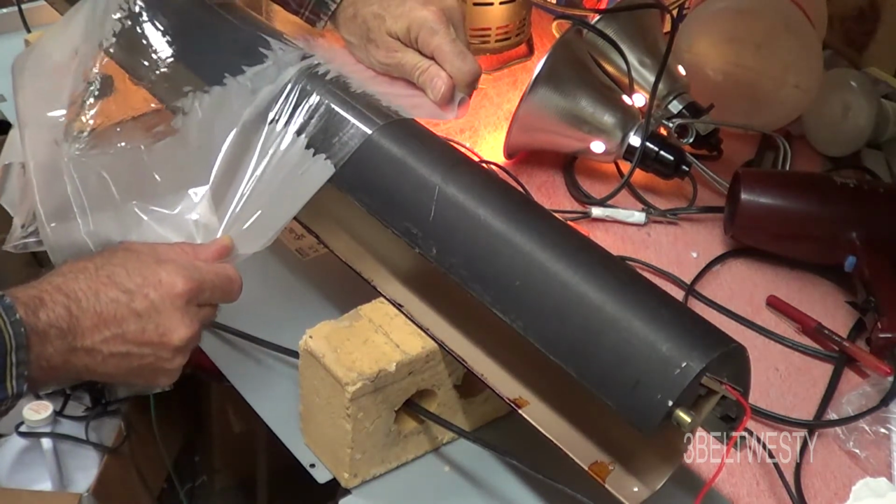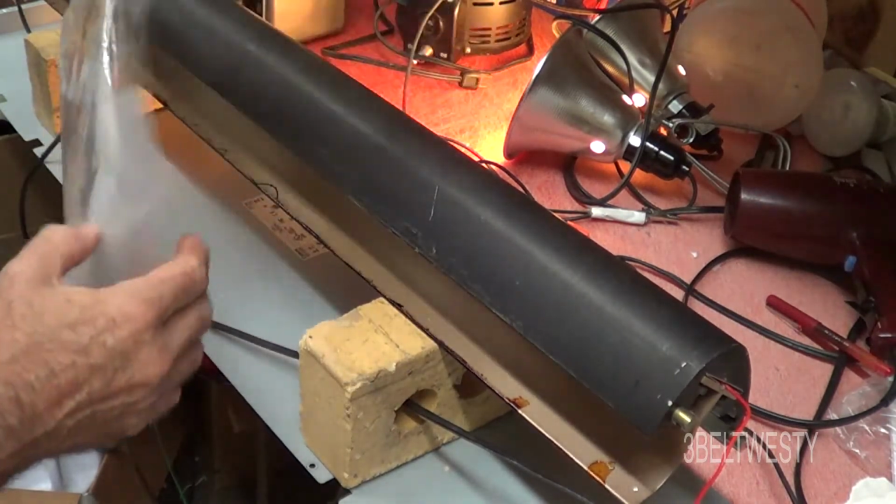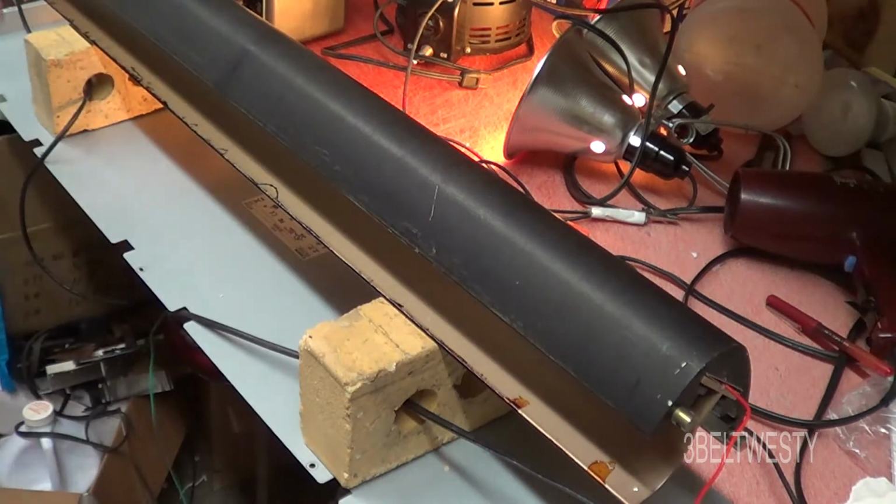So the faster you run the machine through here, the more heat's going to be pulled off the shoe. So with the speed control on this, when you speed it up quicker, you need more wattage into it. This particular machine is 220. It's got 2 1800 watt coils. So that's 3600 watts. It's up there.